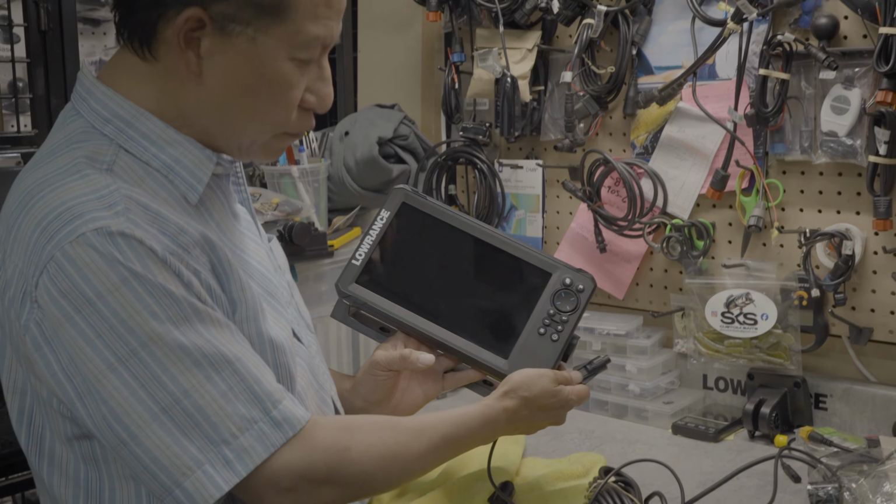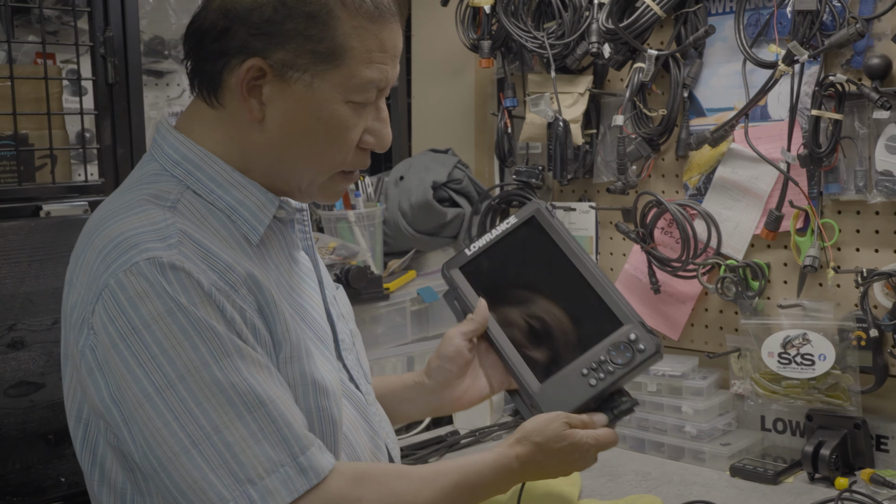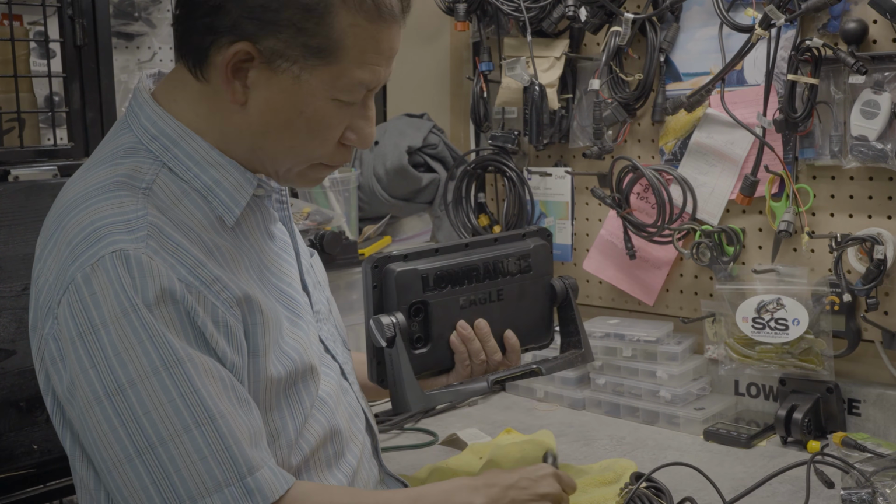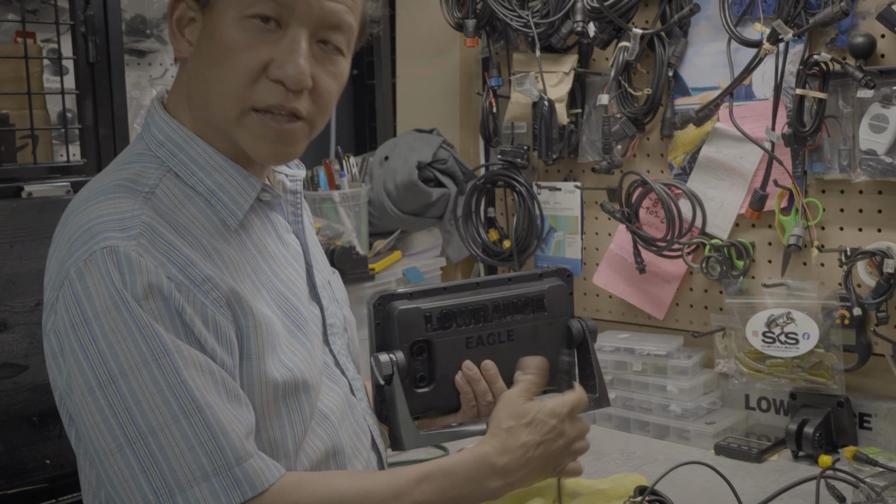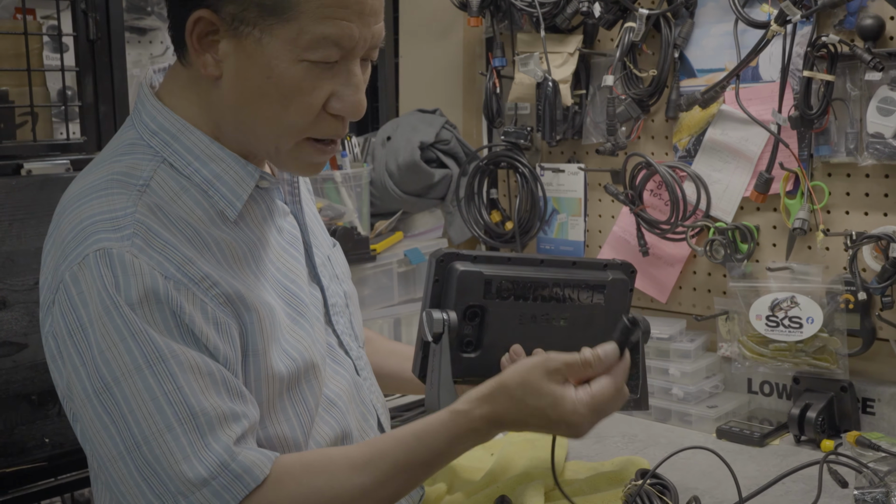Alright guys, this is the new Eagle, a replacement for the Lowrance Hook Reveal and the Hook 2. The main improvement they've made is the locking power cord and locking transducers, because the biggest complaint in the old days was that guys never had the cables pushed in and the unit wouldn't read the sonar or the water temperature or power on. So we'll start with the power cord.